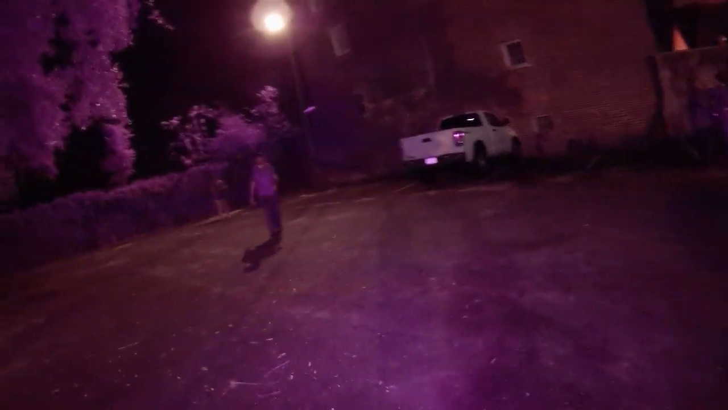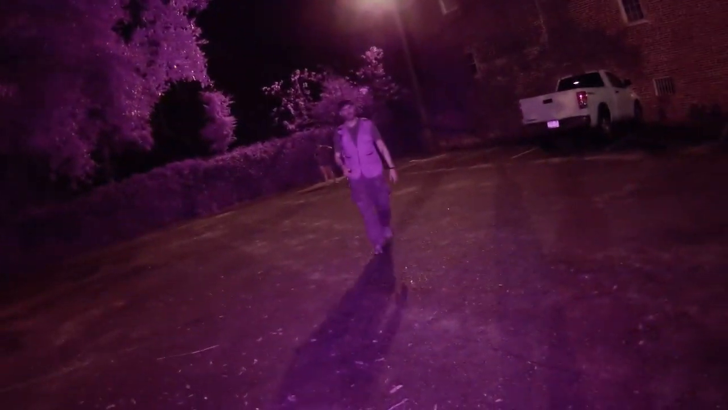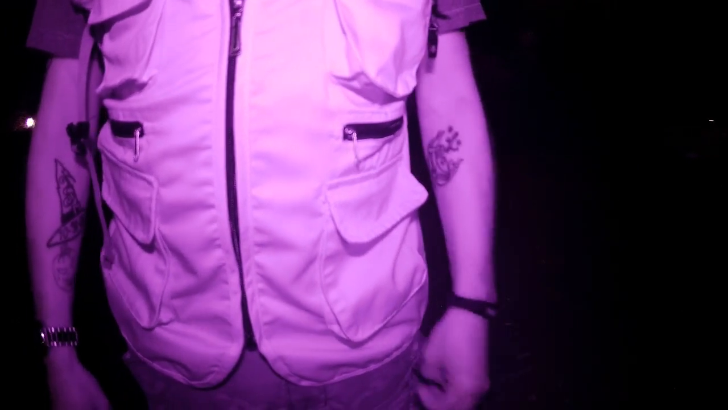Biggest orb I've ever caught in 11 years of doing this. Your phone's flashlight is on, just so you know. Oh, jeez. Okay. I had one larger than my head show up near that wall. Yeah. I didn't know it was there until I reviewed the footage later. Very cool.